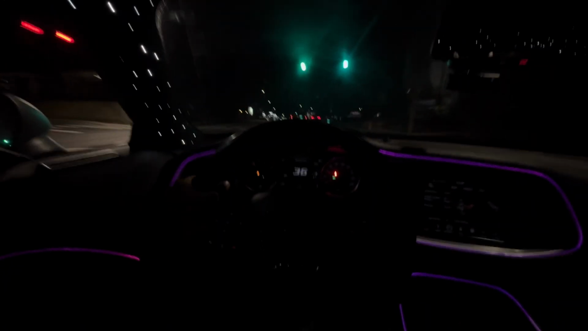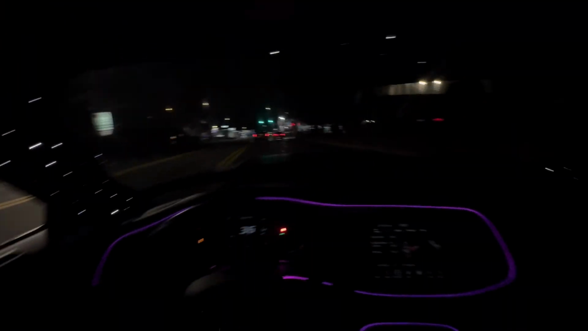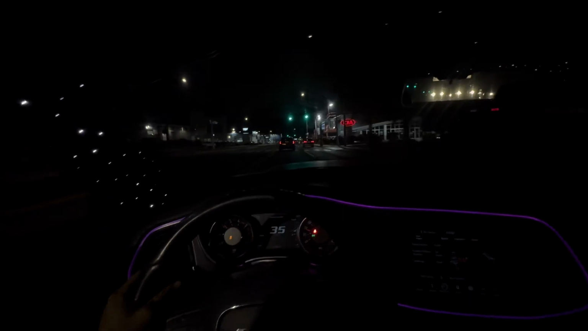I need an alignment, guys. The steering wheel's to the left. If you know how to do alignments in the DMV area, let me know. For a low car specifically. There's a lot of shops that can do them, but not for low cars.